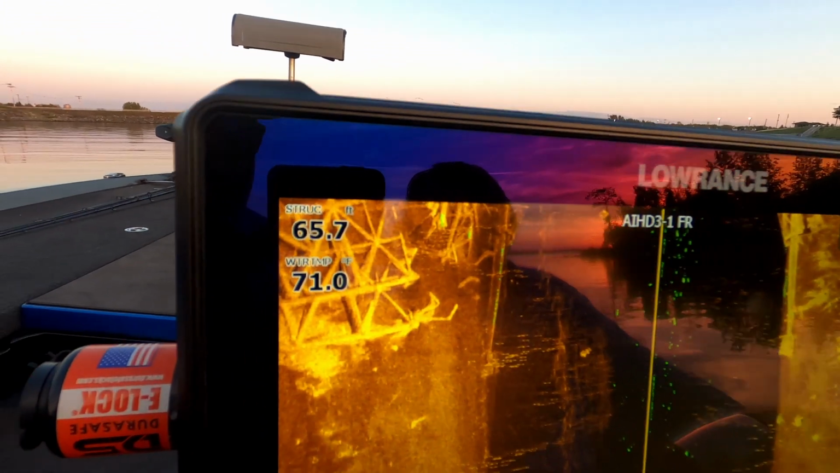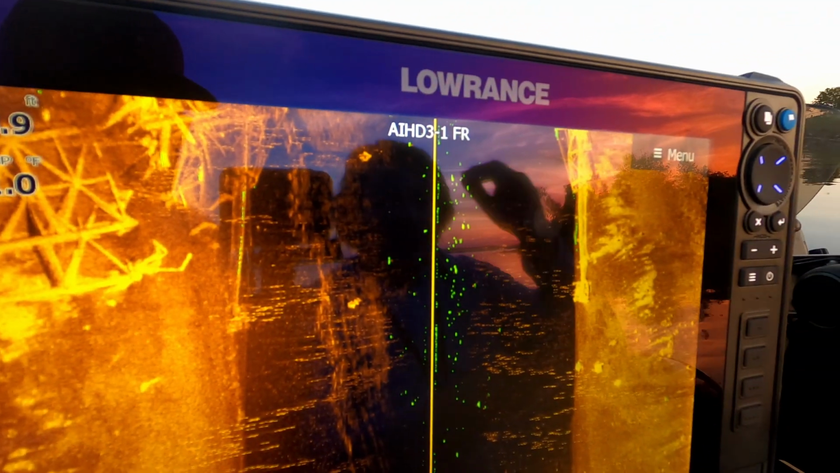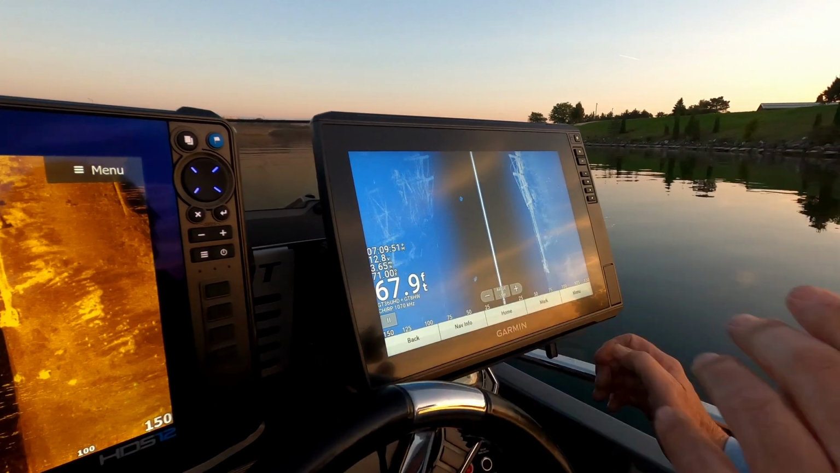Now, he did tell me he did have someone who was a Garmin expert set it up, and he reset it back to default. So apparently you need to do some customization with the settings. I have no clue how to do it.